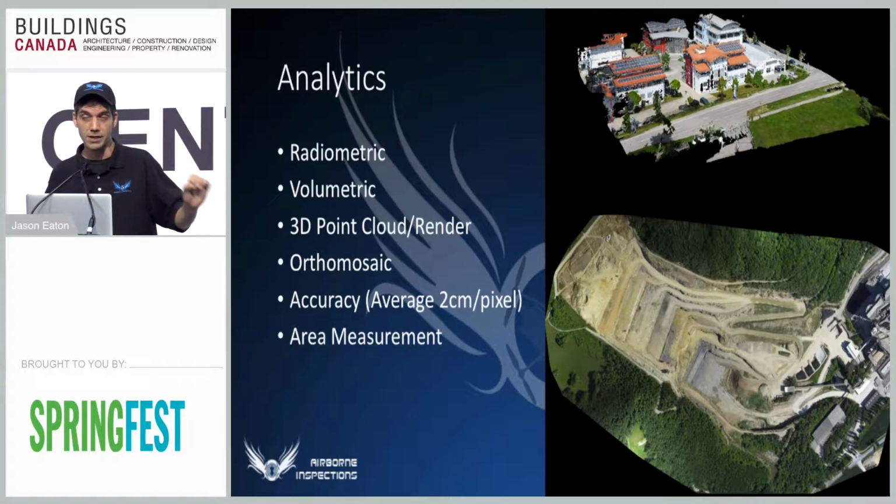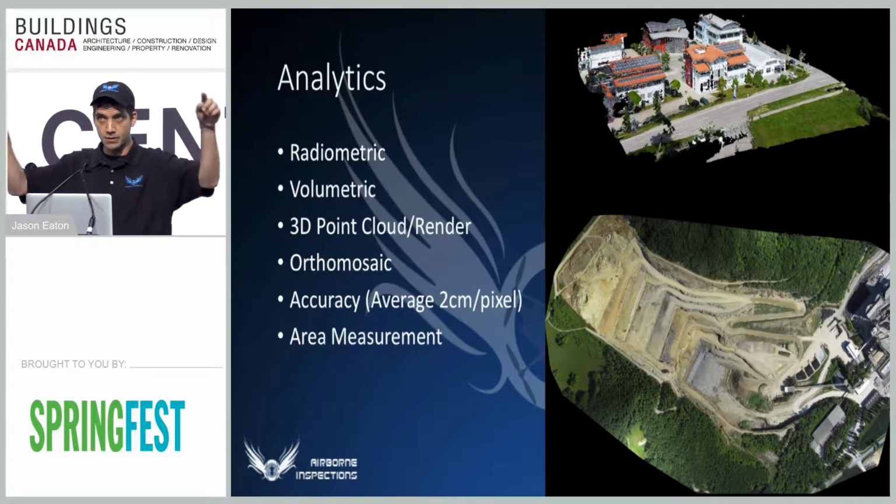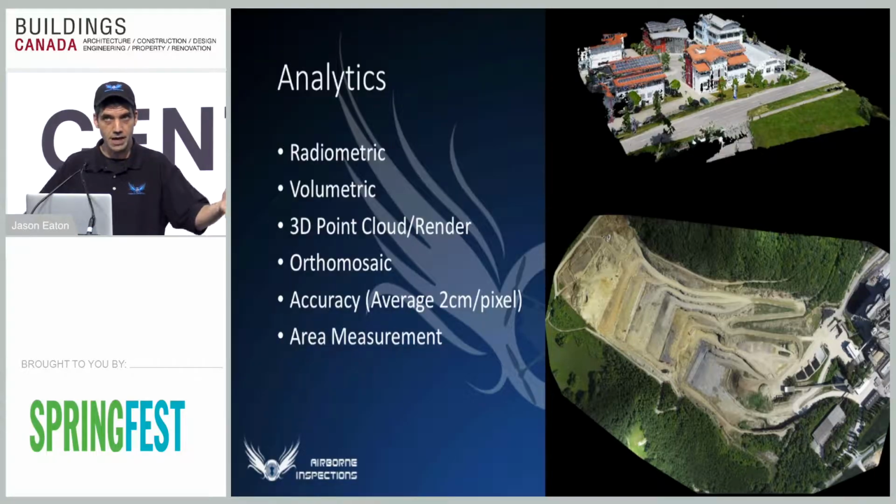We can get very, very accurate. We get down to about 2 centimeters per pixel. And a pixel is really, really small. So when you think about ground level, 2 centimeters kind of speaks for itself. And we can also do area measurements, volume measurements, and right down to square footage if there's, say, a panel that needs to be replaced and you want to know how much that is.